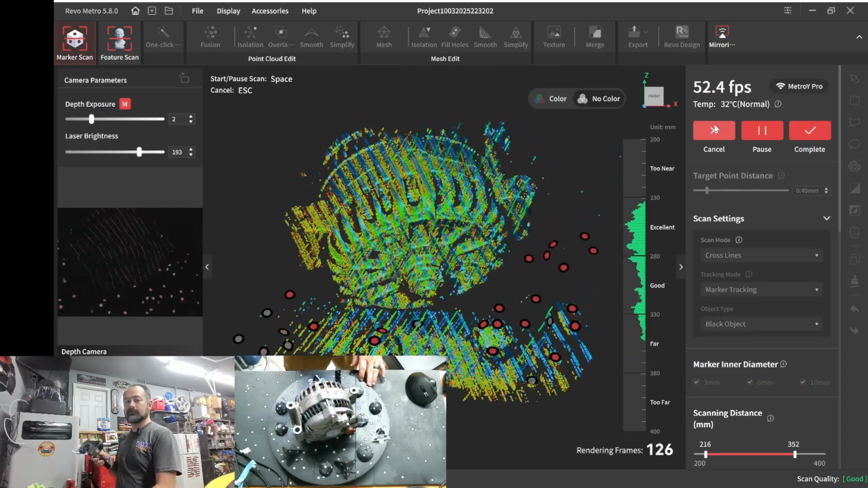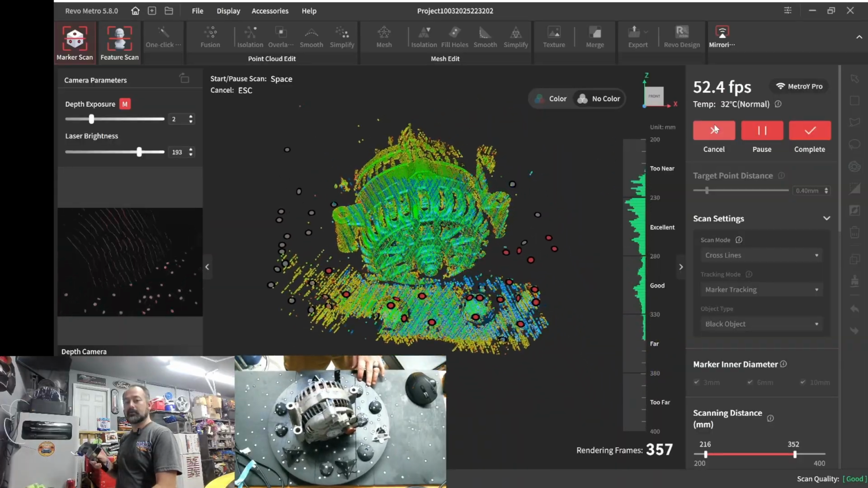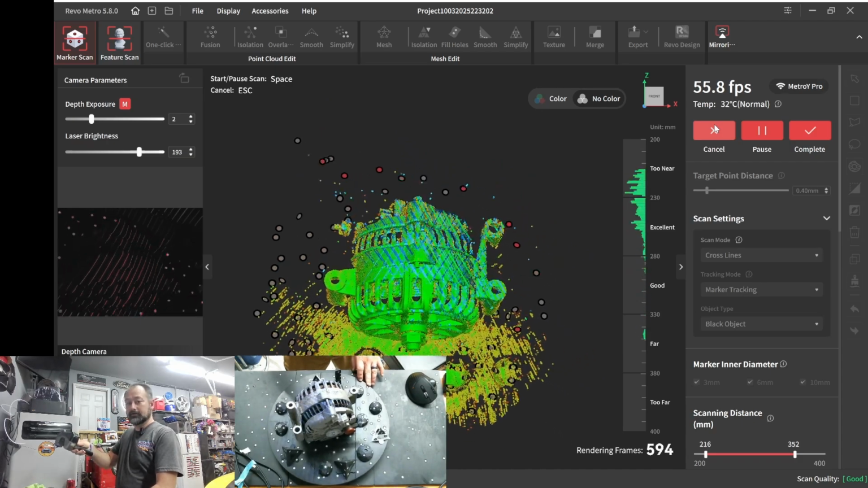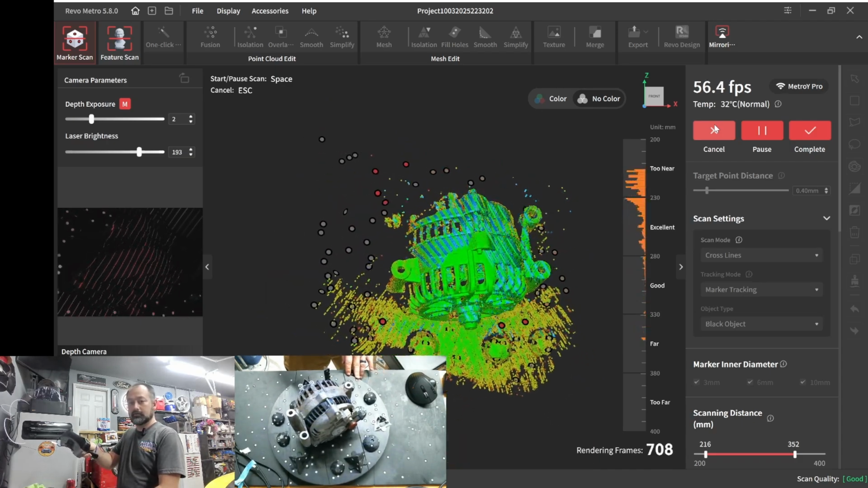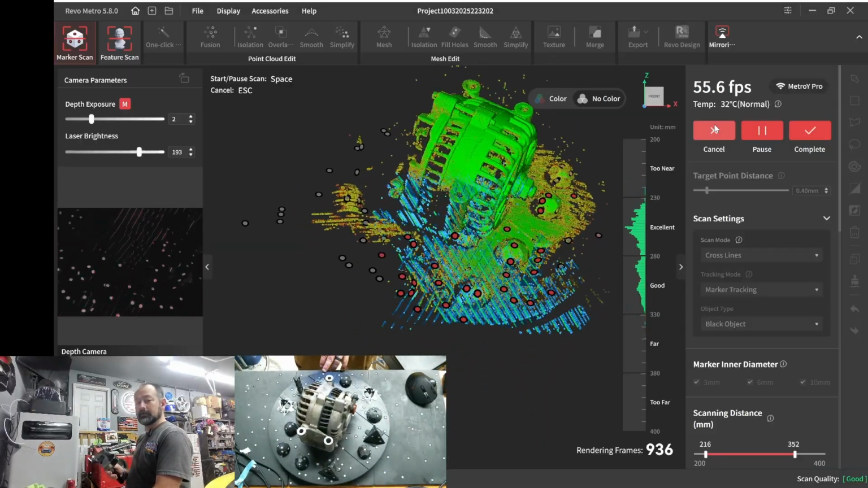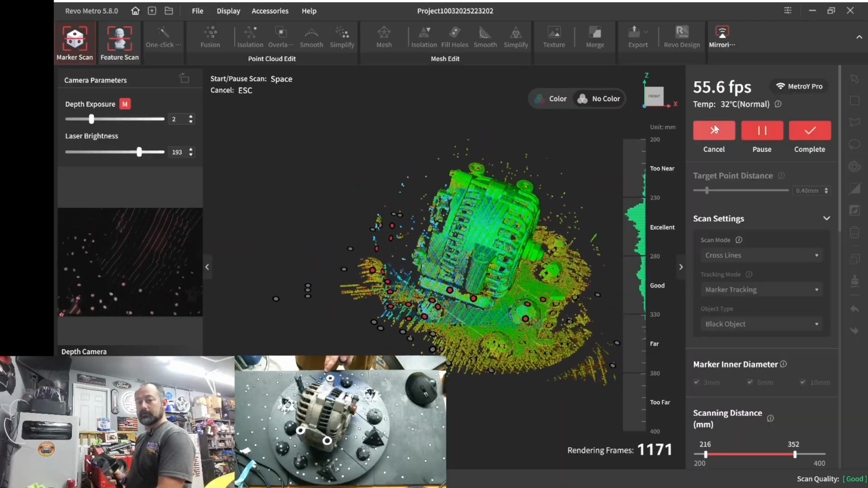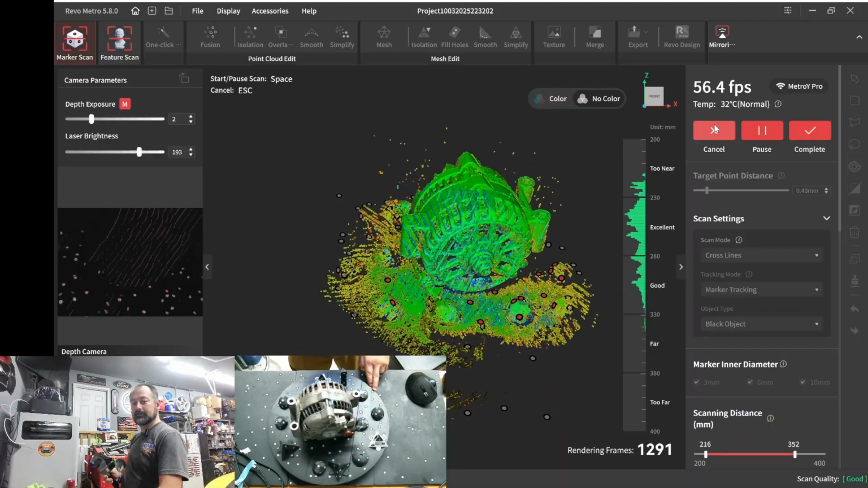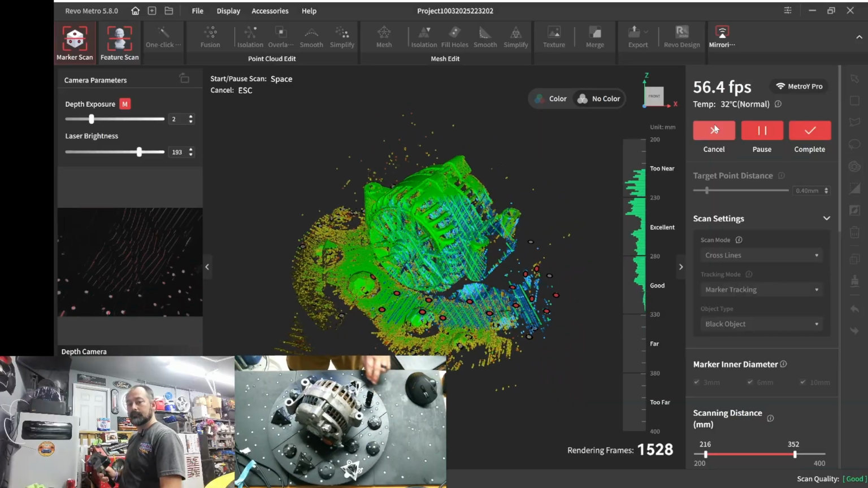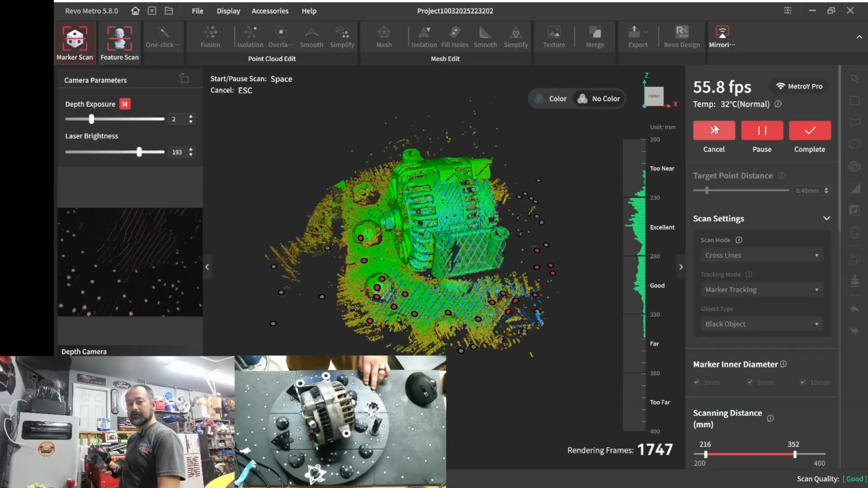Look at that. Nice and quick. Pretty much all the alternators right there. And there's no doubting that. We got most of it right there, but just nice and steady rotation. We're just going to keep going with it right here.